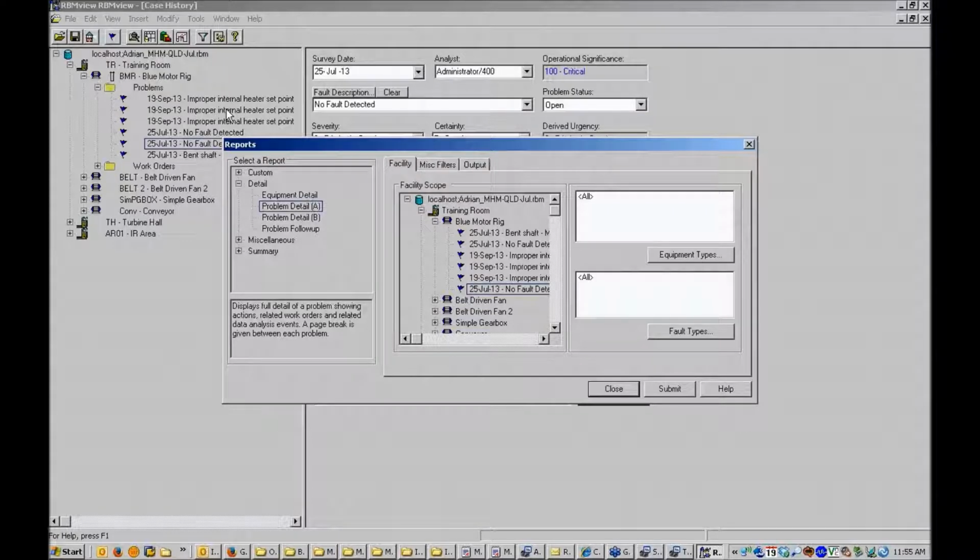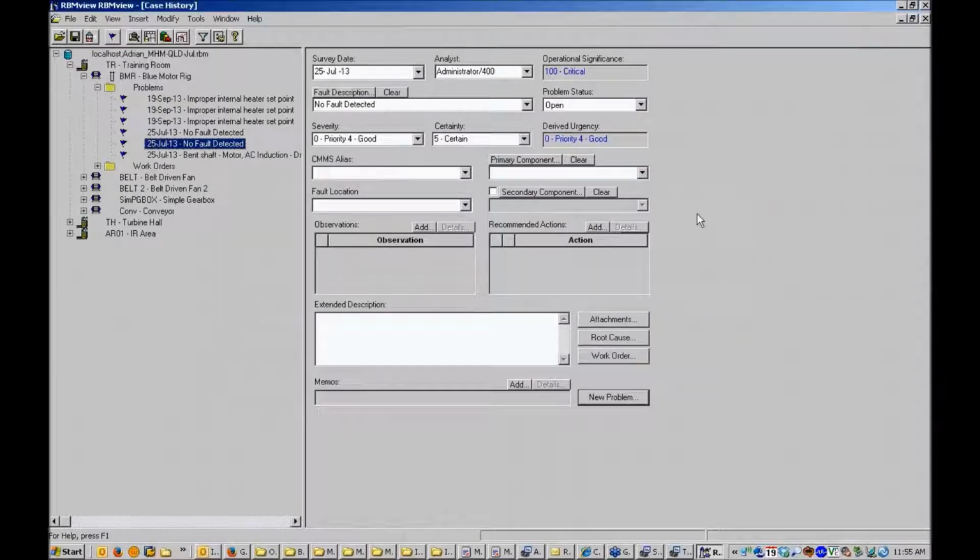Well, let me ask you this, Adrian. What if we were to put in a single problem, and that problem might be a bad bearing or a coupling issue or a lubrication problem. I could initially put my infrared image against that problem. I could then be in vibration analysis, and I could assign that spectrum or vibration data to the same problem, and I'd get them both on the same report. Yes, so you'd have, say, an image of a spectrum, an image of an Oil View trend, and a thermographic image within the same problem entry within RBM View. All right, no problem.